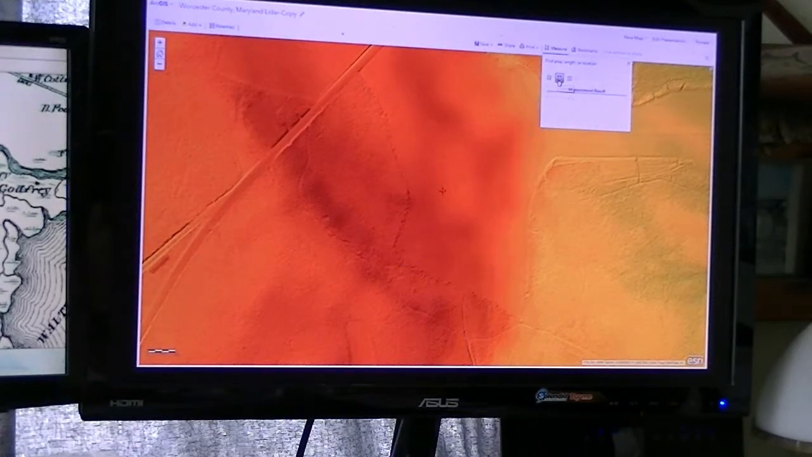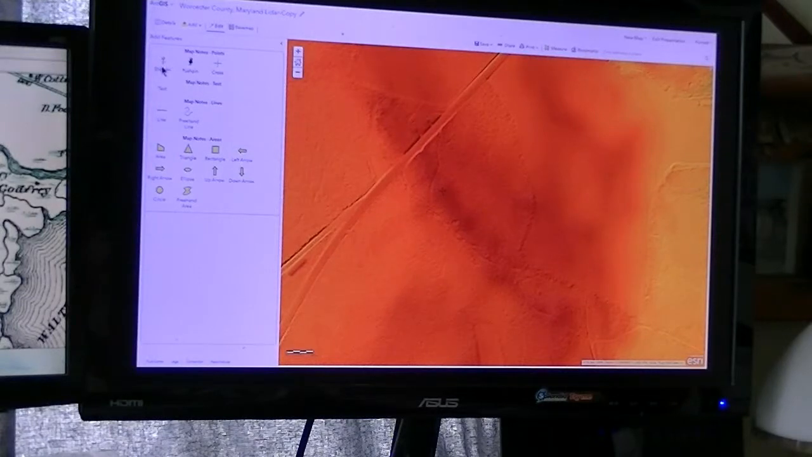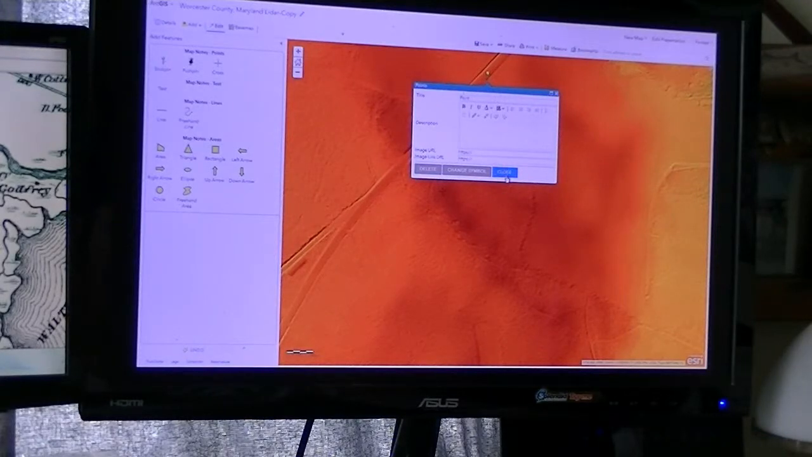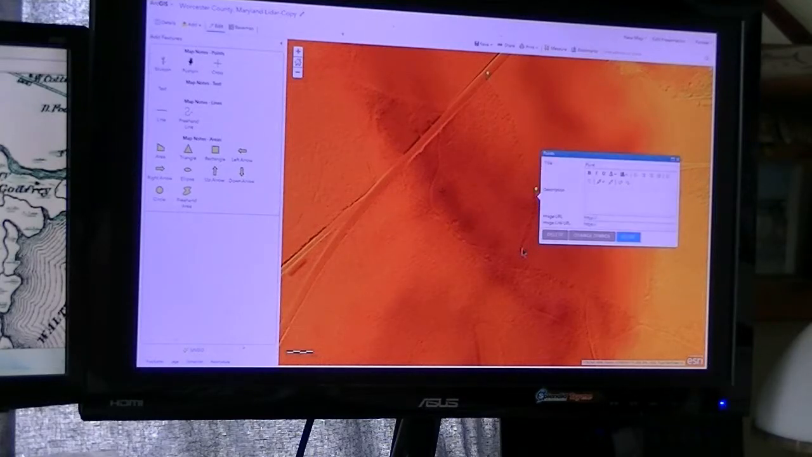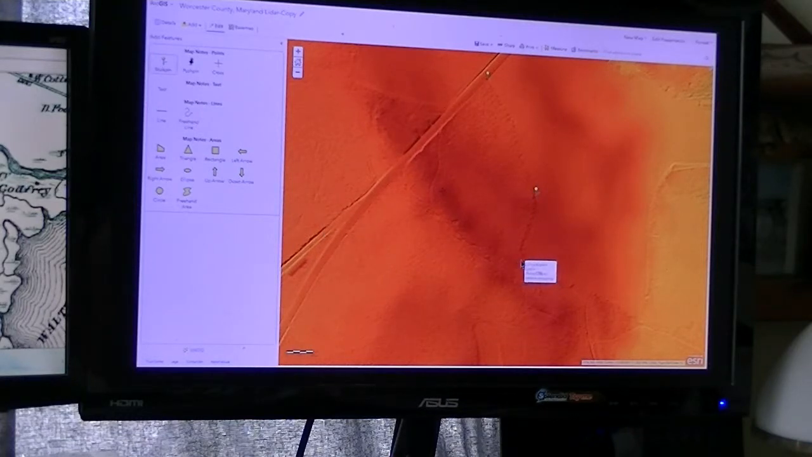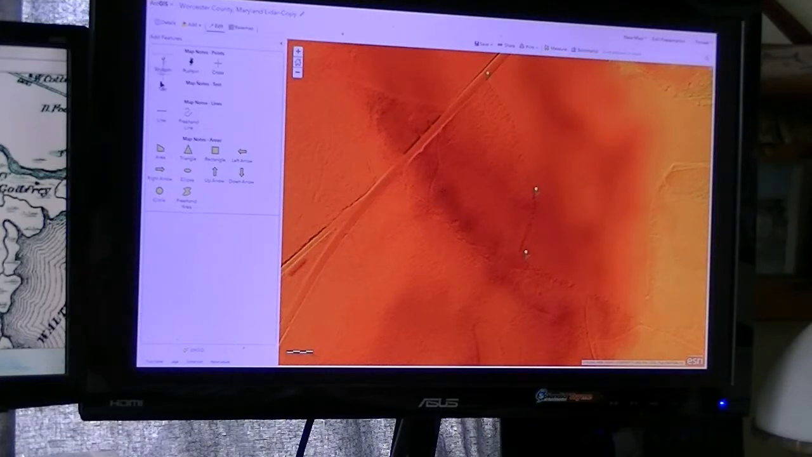Turn the measure off. Alright, I'll create a couple pinpoints here. It's a very, very powerful tool. As you can see, I'm putting pinpoints in where I believe the road is.